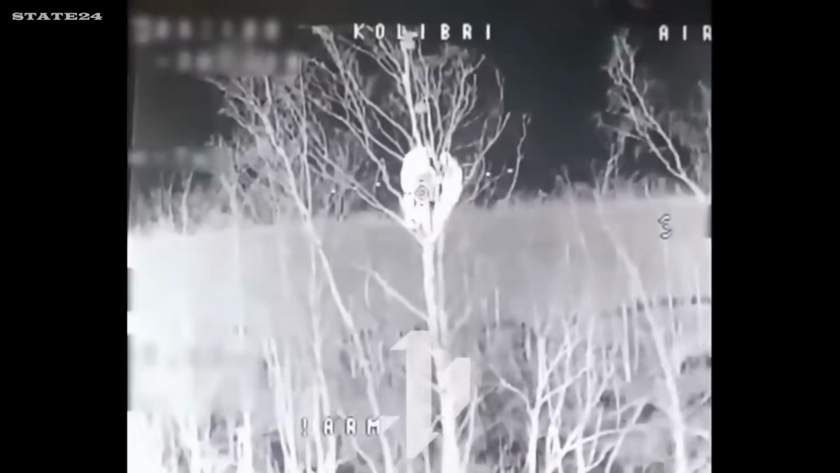2 Russian soldiers climbing a tree at night, thinking the height and the darkness would hide them. A Ukrainian night vision FPV drone found them anyway. Even up there was nowhere left to go.